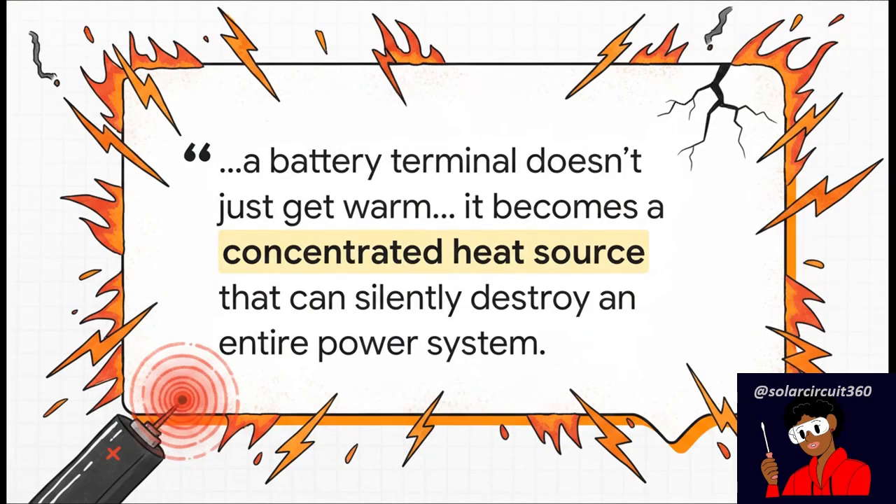And that right there, that's the heart of the matter. We're not just talking about a little bit of wasted energy or things getting a bit toasty. We're talking about a highly focused point of failure that can escalate silently and, yeah, catastrophically.